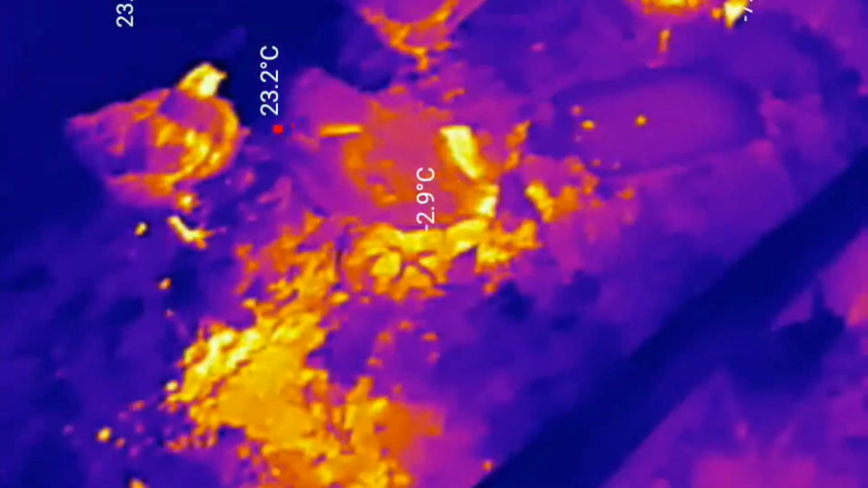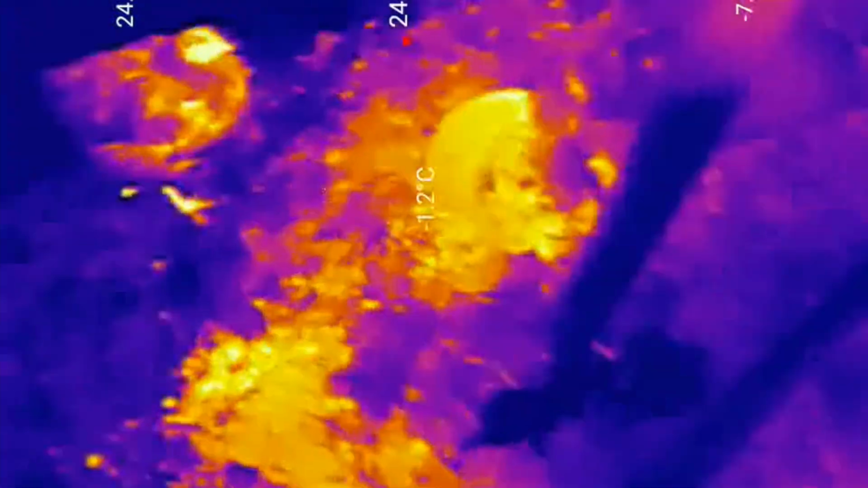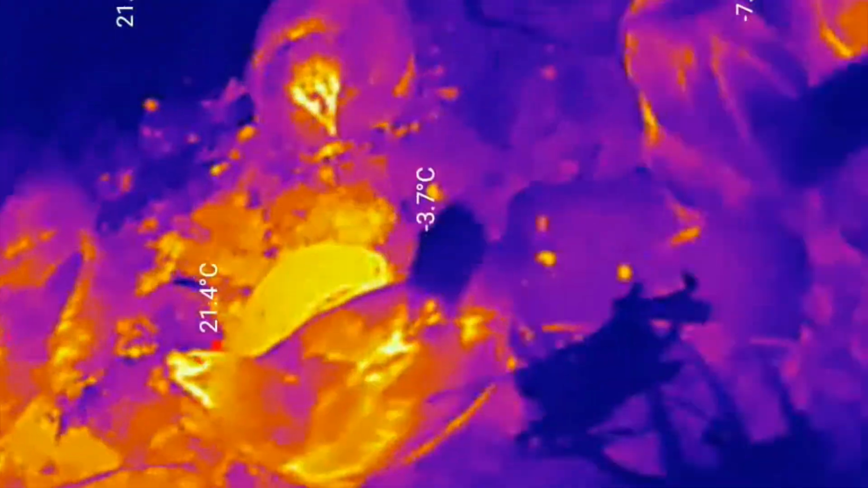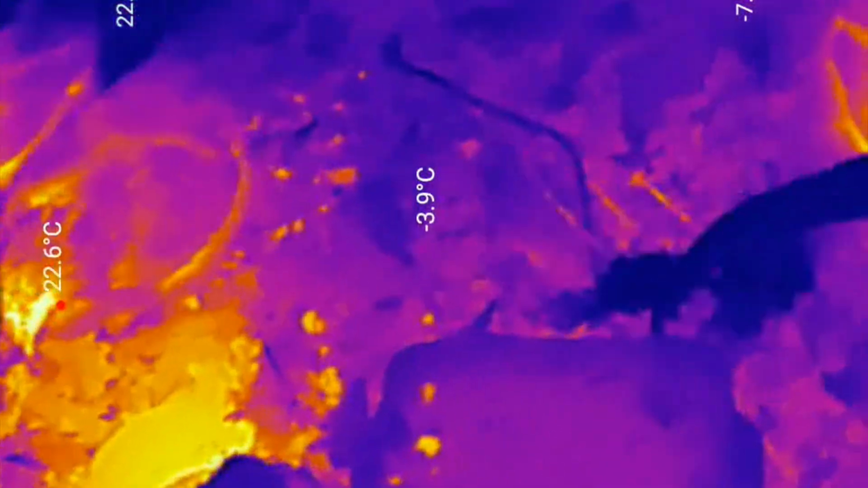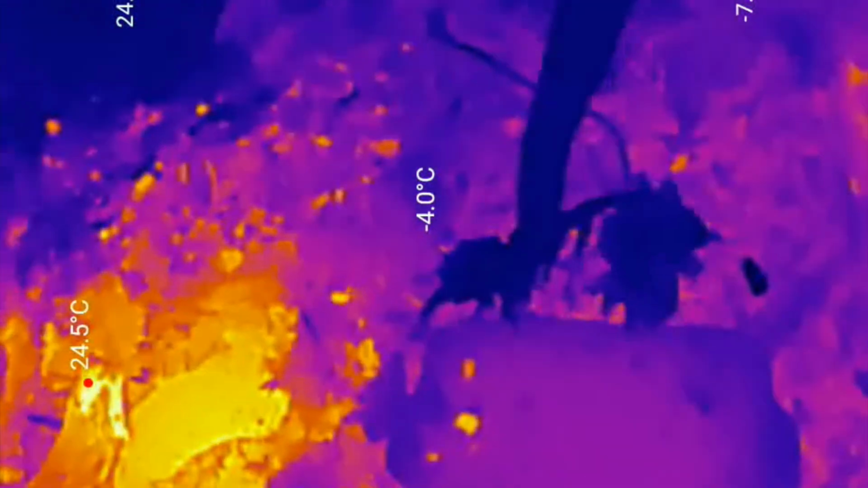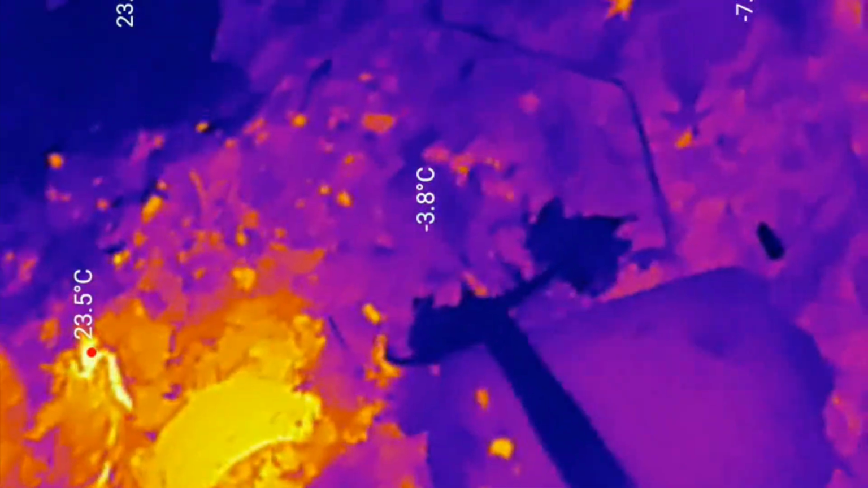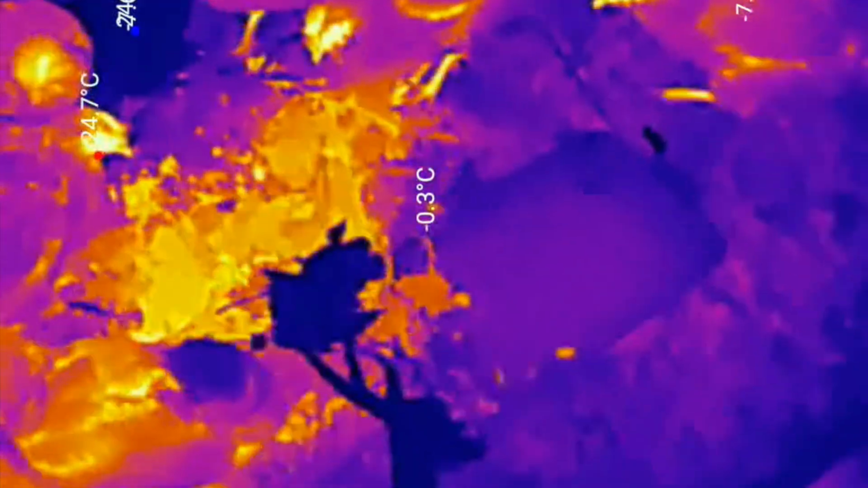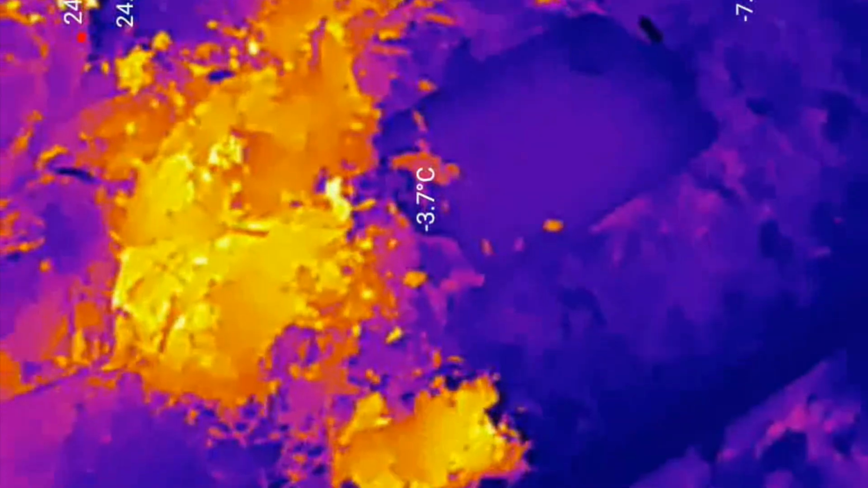I think as it gets colder, it'll be interesting to use this camera to monitor how well I'm insulating the space and shielding this compost from losing heat. It's kind of phenomenal to see just how much is coming out of this. The difference between the coldest parts on the surface and the heat deeper in.